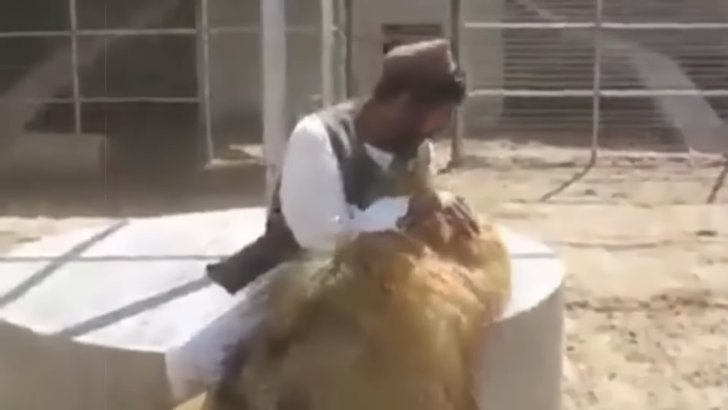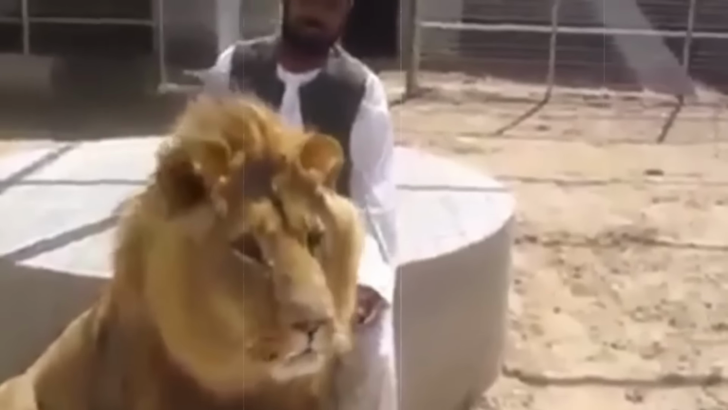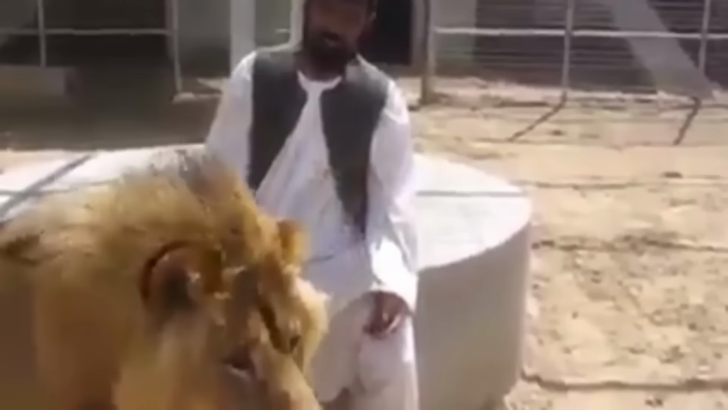He is friends with a lion, which he adopted as a small cub, and now that it has grown into a fully grown adult, the lion thinks of the man as its family. In this clip, we can clearly see how playful their bond is, as the lion plays with the man just like it would with other lions. Let's just all hope their friendship remains like this, and never ends in any kind of tragedy, because, well, it's a lion we're talking about here.